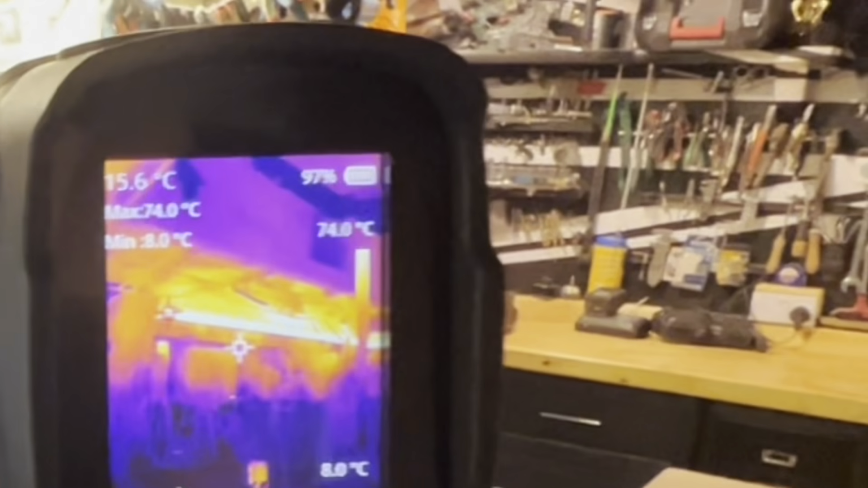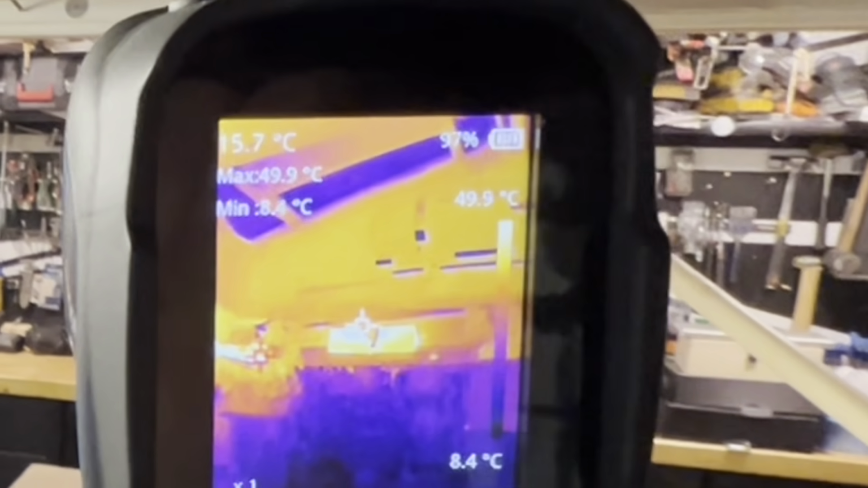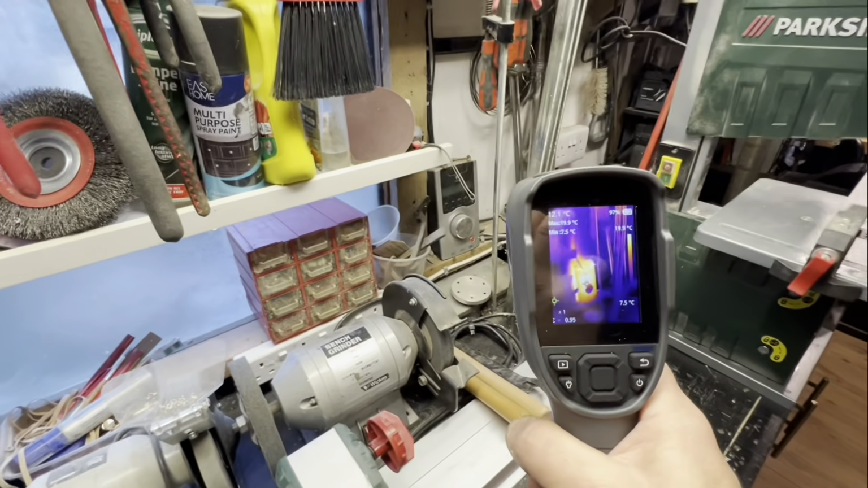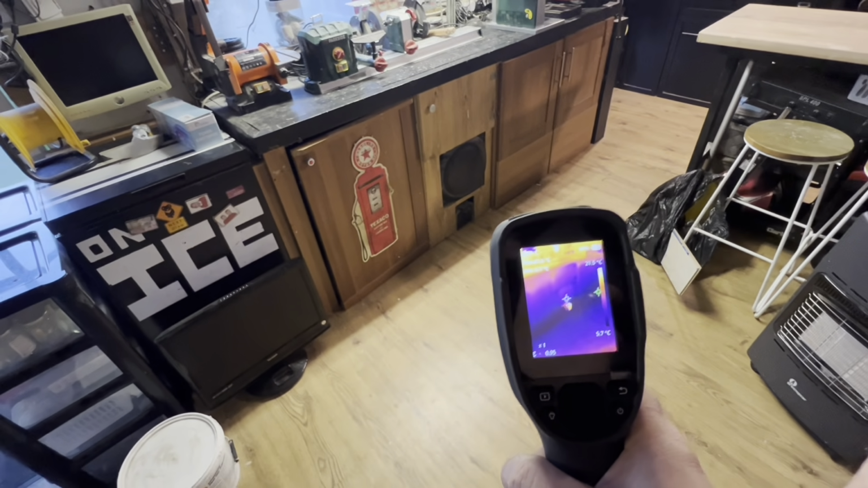Fluorescent light, you can see there, of course, it's going to be warm. Now, this did pick up a few things that I forgot about. One of which was, if we look there, first of all, this is one of my amplifiers. Well, the controller for my amplifier for one of the bass bins. And it's always on standby. And look how hot it got. So I'm probably going to have to keep unplugging that.